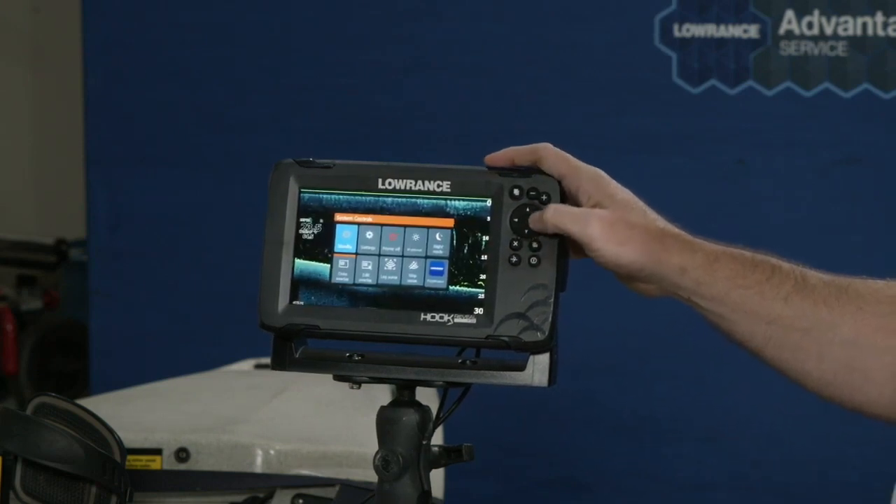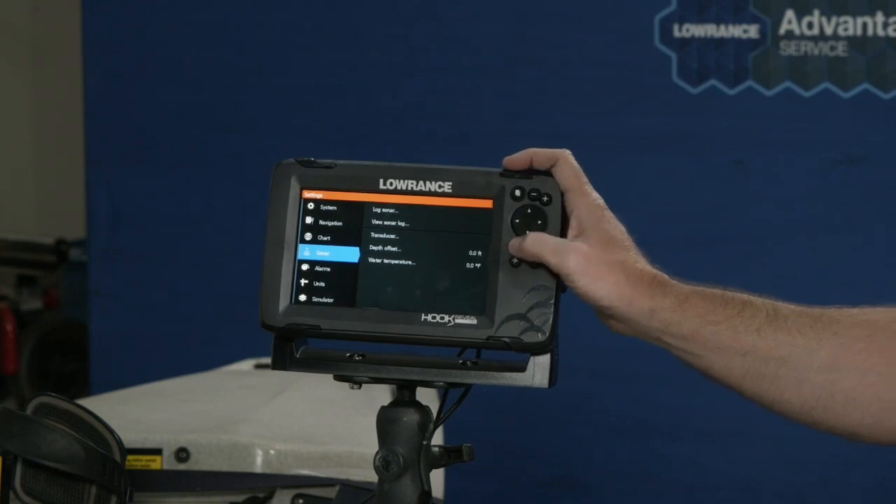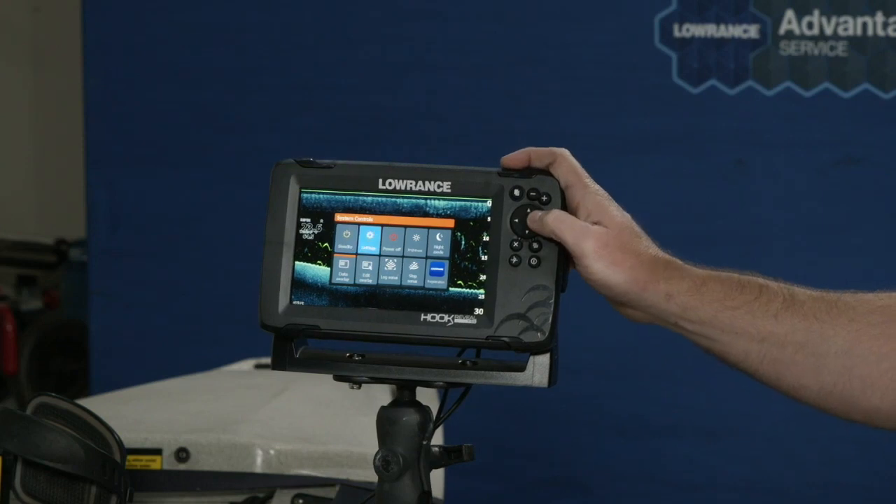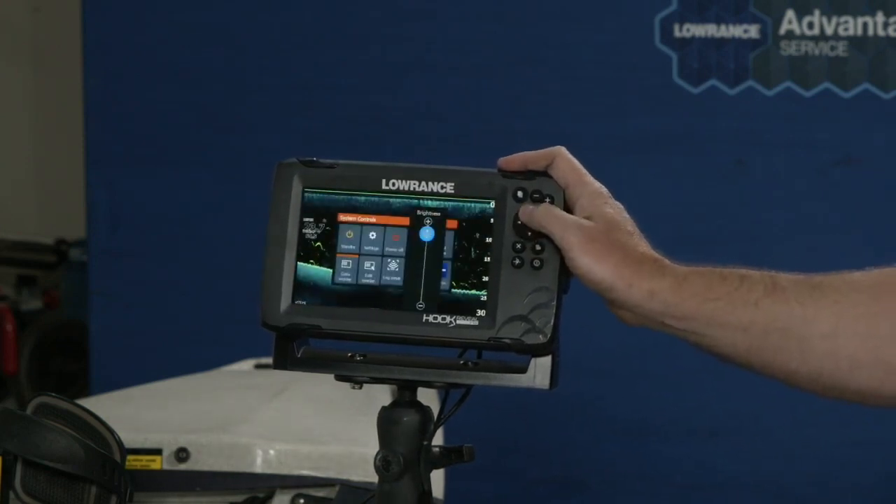Press the power key. You have settings, which takes you back to this main settings menu, where you find all your stuff for your units, your chart, your sonar setup. You also have your power off, and you have your screen brightness.